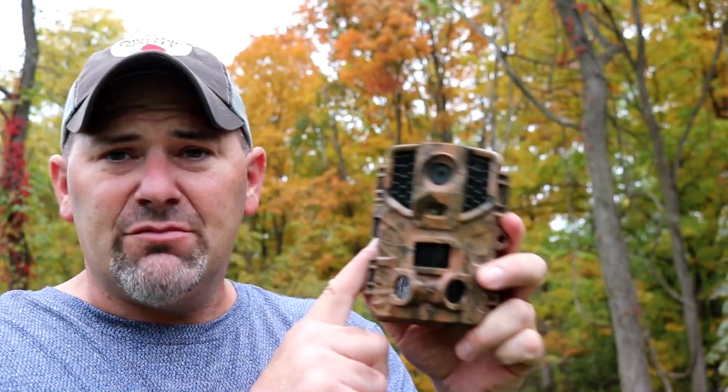Today I have an extensive review of the VanTop Ninja 1 trail camera. This is a brand new trail camera and it's 20 megapixel. It's capable of taking 1080p video. I'm going to be putting this thing out in the woods and showing you sample photos and videos that I got from this trail camera.